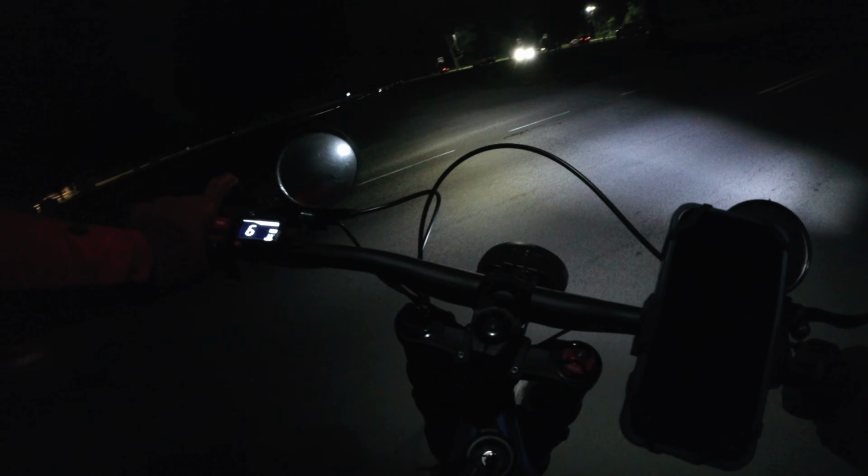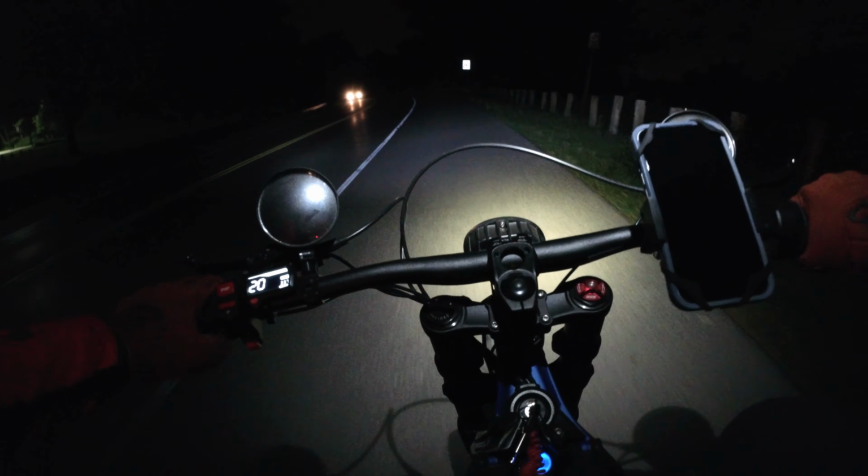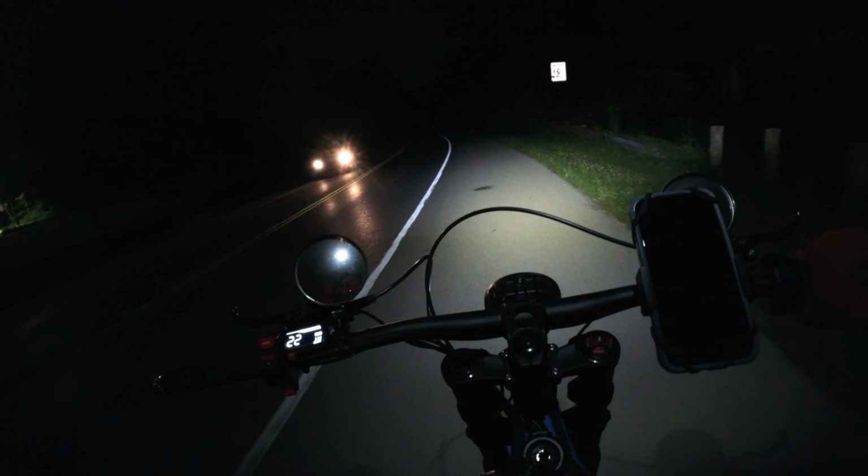And then there are basketball courts and stuff over there that are pretty popular, especially in the summer. Let me turn my helmet light off.